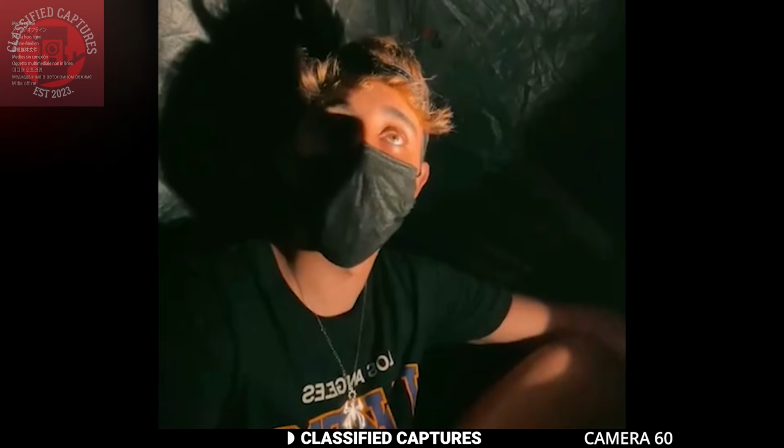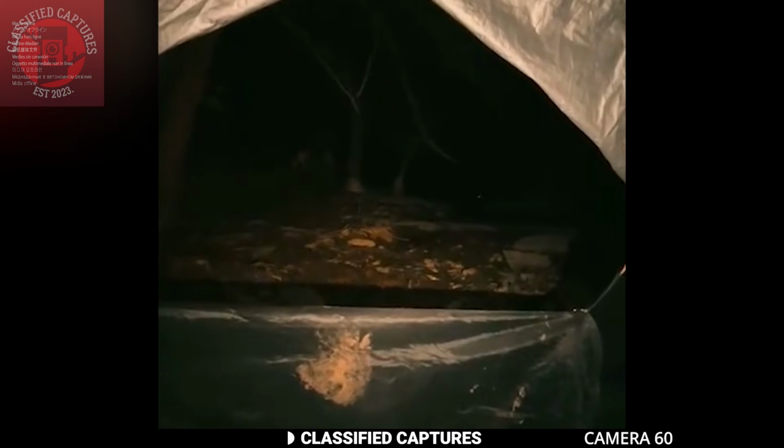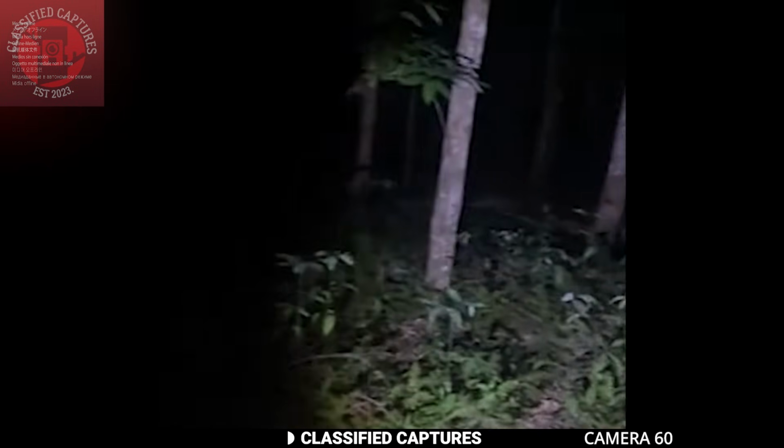A man ventured out for a solo camping trip in the woods, but what unfolded that night turned into a nightmare he will never likely forget. The eerie sequence began when he woke up in the middle of the night to strange noises outside his tent. Curious, yet fearful, he cautiously unzipped his tent to peek outside.